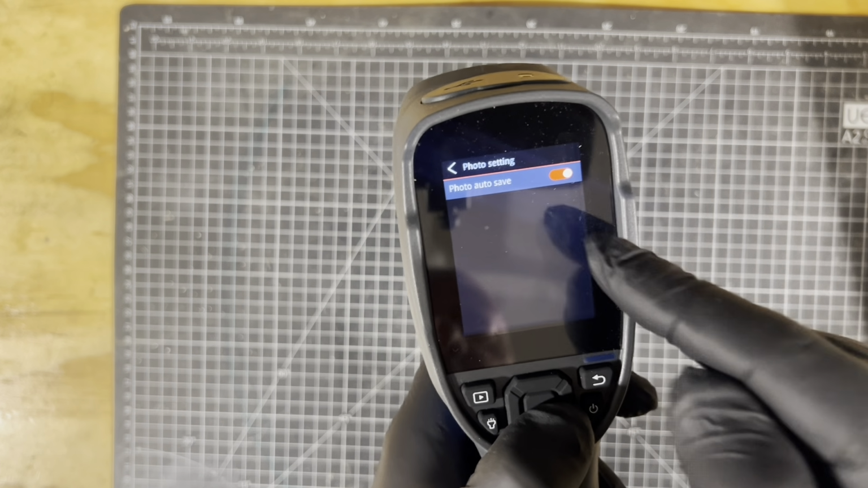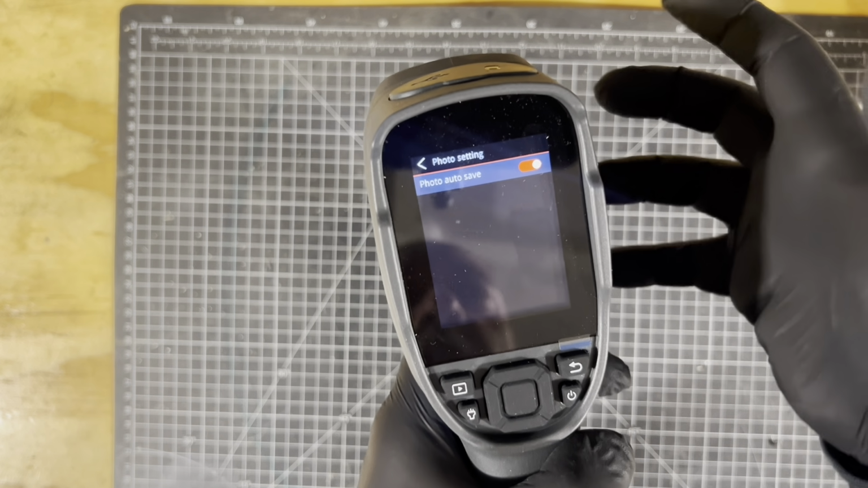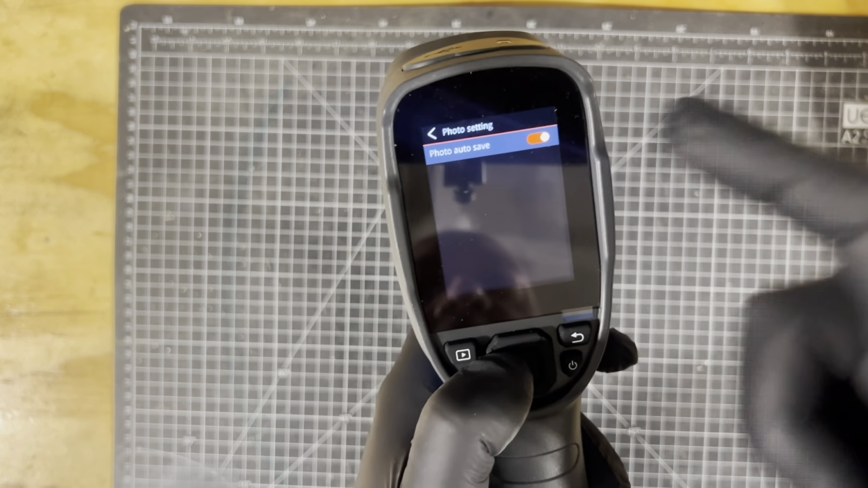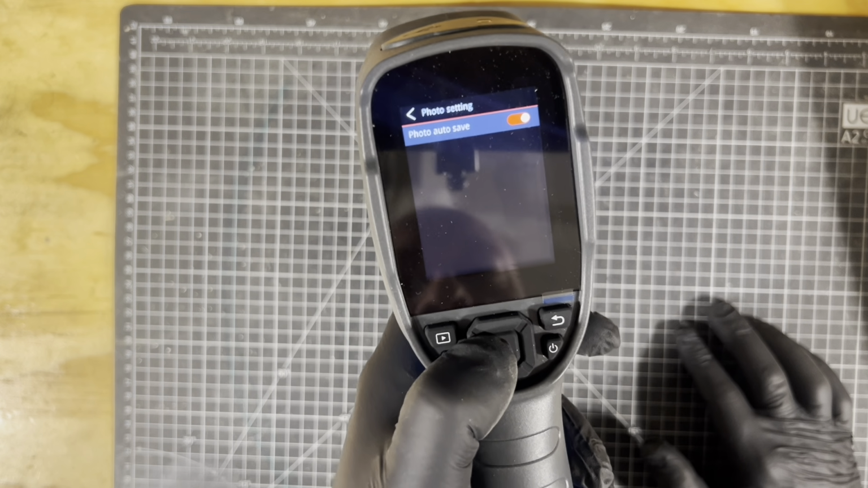Photo settings. So at the minute, if you press the trigger, it takes a photo. And if you don't put this option on, it doesn't save it. You have to choose to save it. So I've put auto save on the photo. The video, you have to confirm that you're saving it, but I'll show you that in a sec. So if we go back,